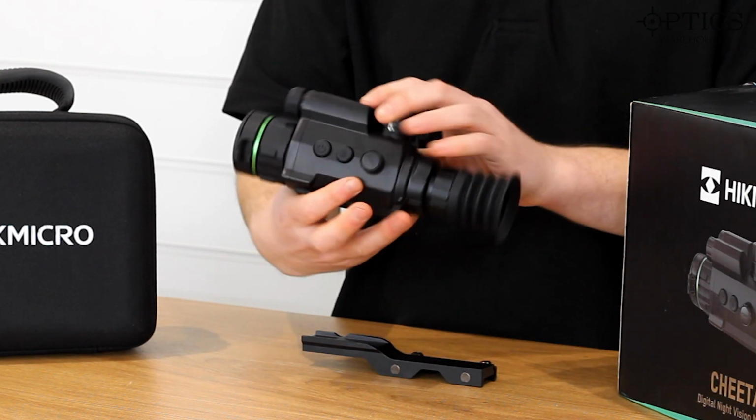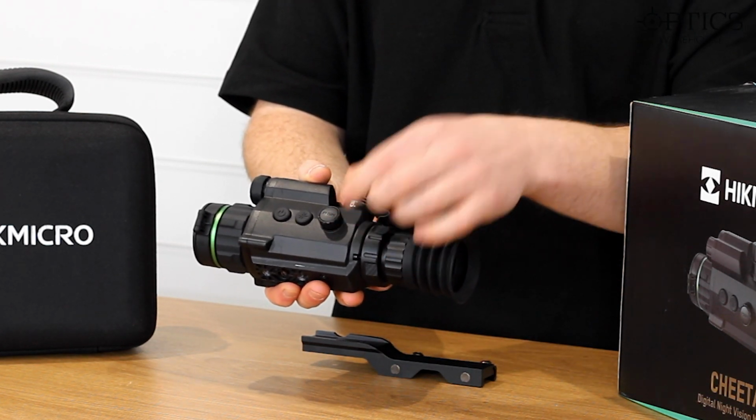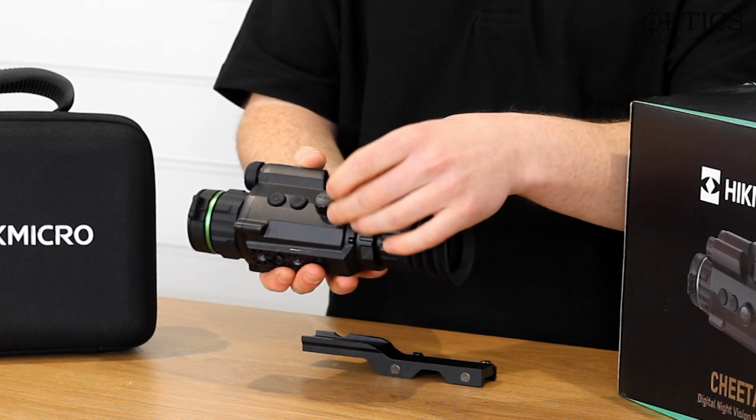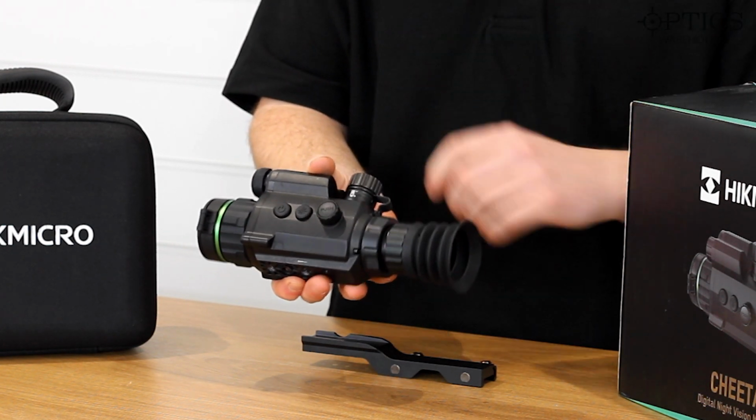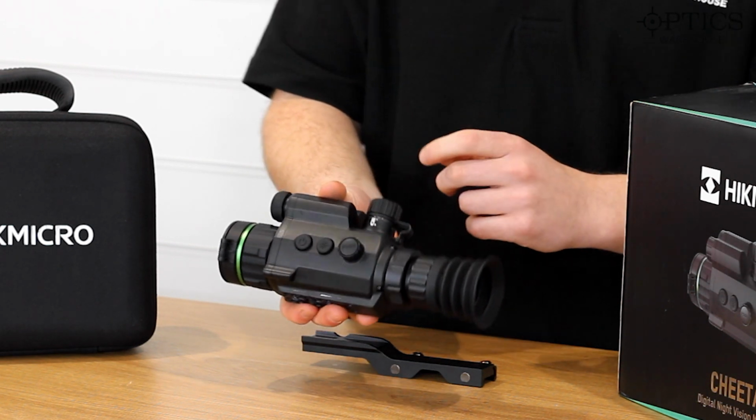Onto the side, I will just turn it around that way. Onto the side, you've got your main function button there. So you press it once and you can record, and then obviously you scroll through there. You've got your zoom, so 1 to 8 times digital zoom with a base mag of 2.7 times optical.